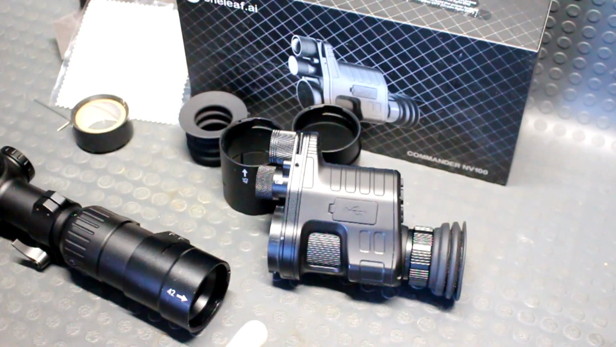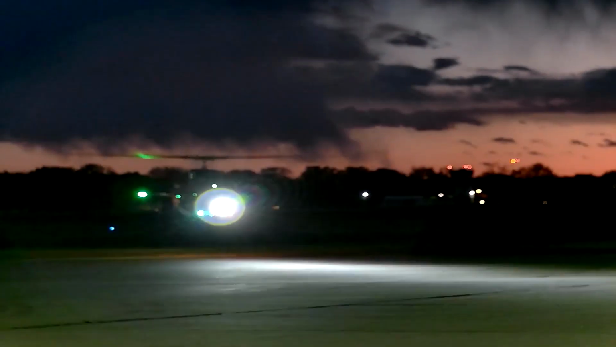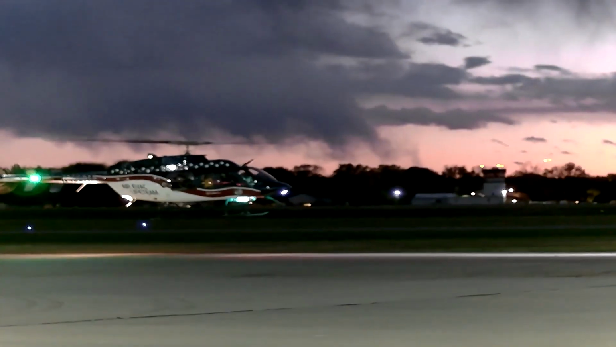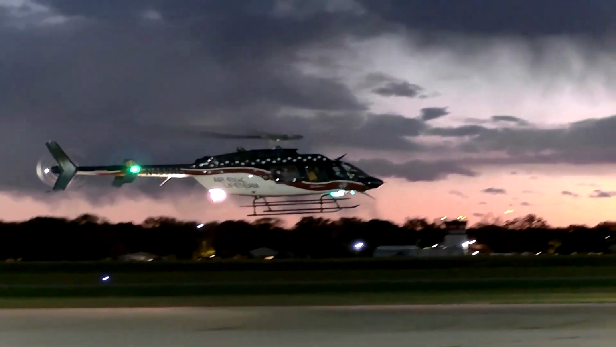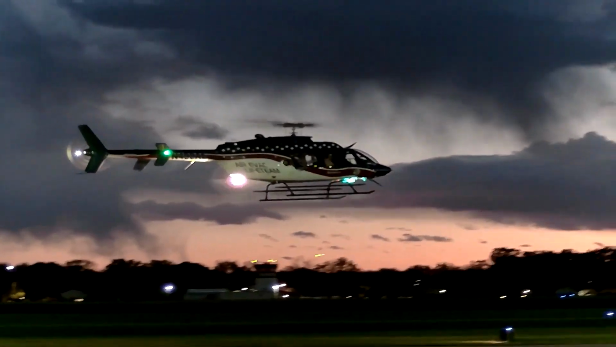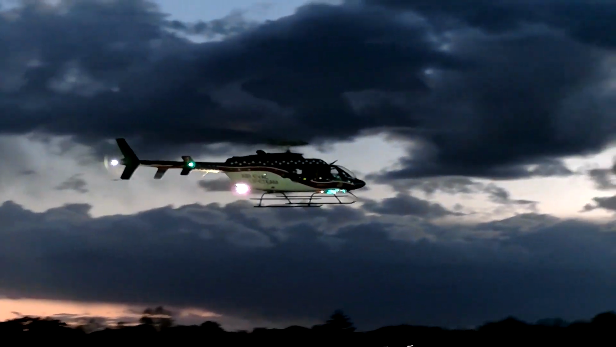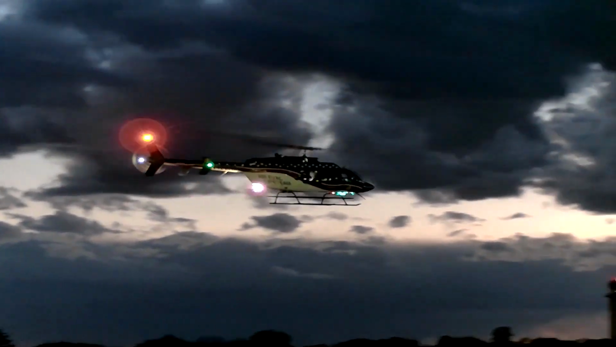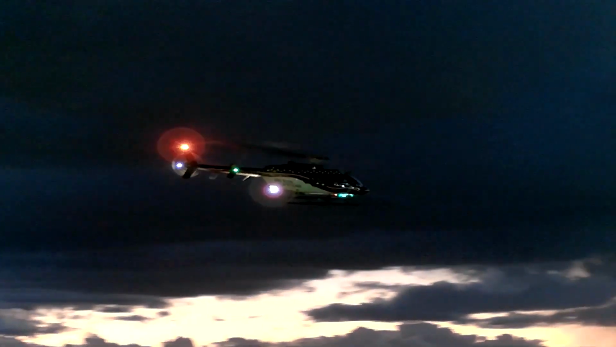Now let's talk about the camera sensor and the infrared capability with this thing. Some of the things that really impressed me about this little monocular here is its capability to pull in a lot of light with that sensor without the infrared on. As you can see right here with this footage, I was able to, even at close to twilight or almost nighttime, pull in so much lighting that I almost didn't need that, and it was actually operating quite smoothly.